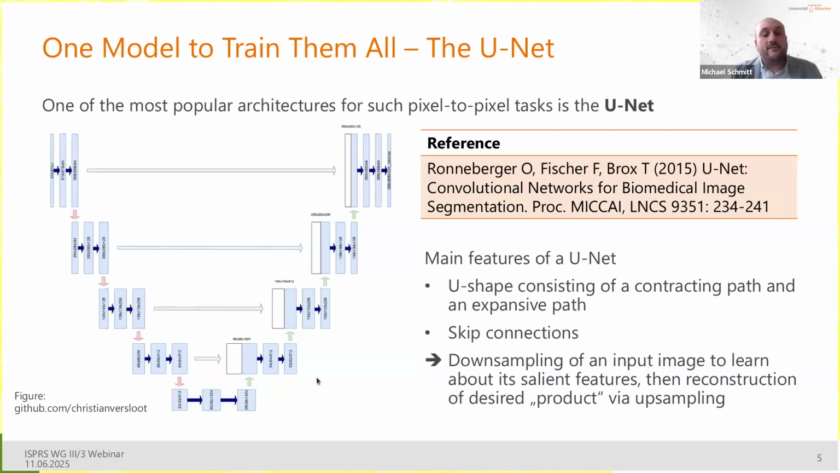And the whole idea is to take an input image and to downsample it to learn about its salient features and create some sort of meaningful latent space representation, which then in the expansive path is again, let's say, inverted, so that the output product you want to have is reconstructed via upsampling operations.